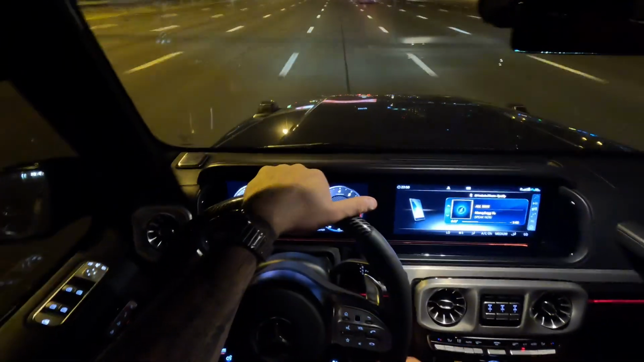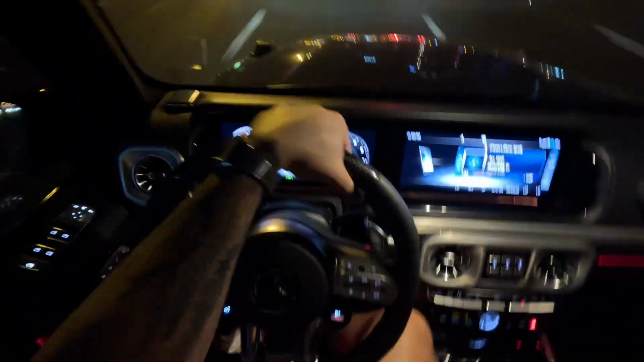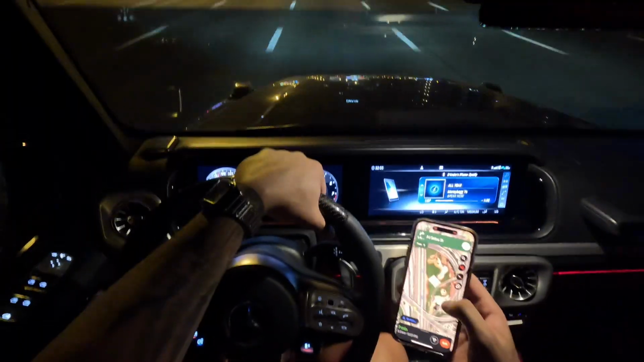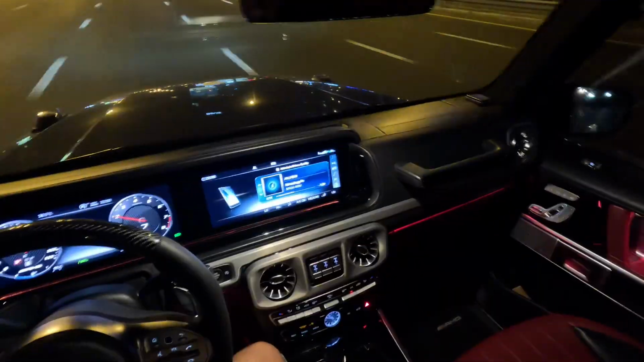And right now we've already arrived in the Dubai Marina area. If you guys remember, that's the Dubai Mall. We missed our exit, so we're taking an exit a little bit farther down, Al Sheba Street. So we're gonna go ahead and move over.